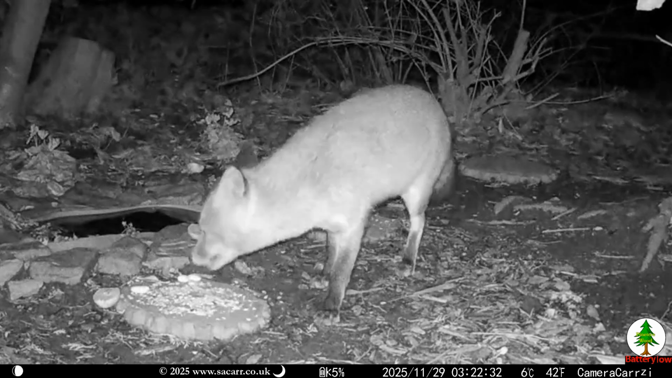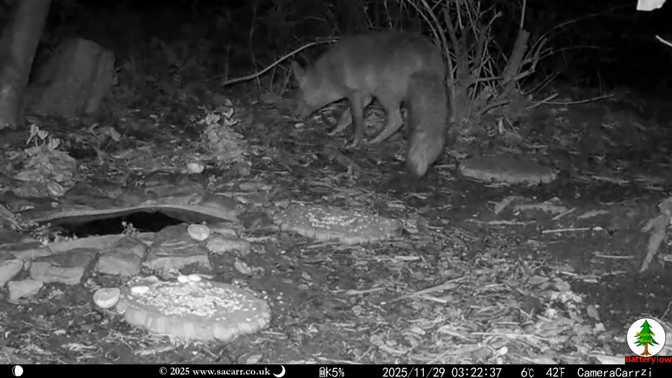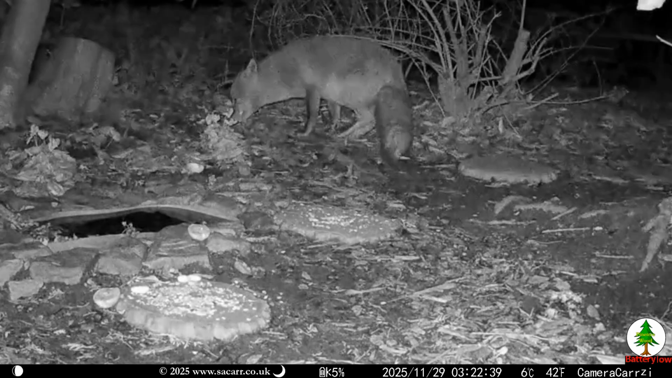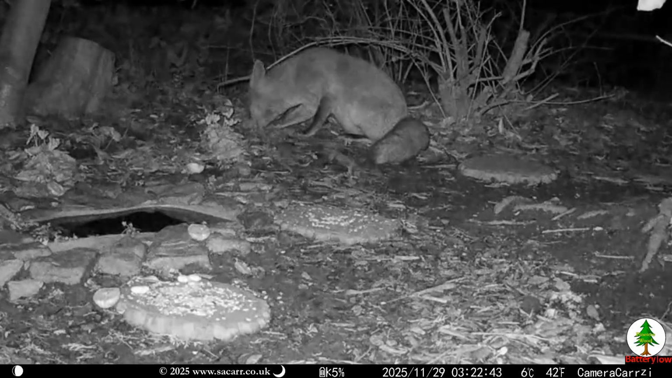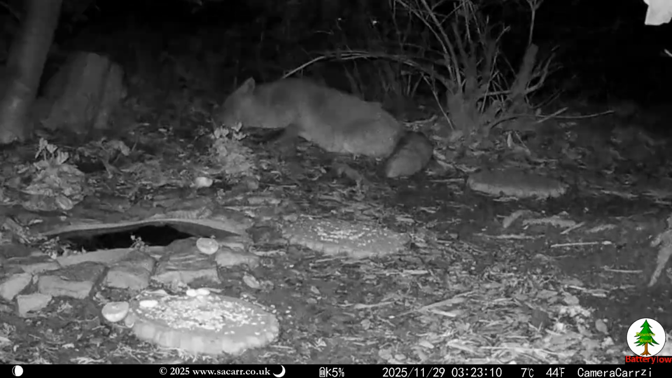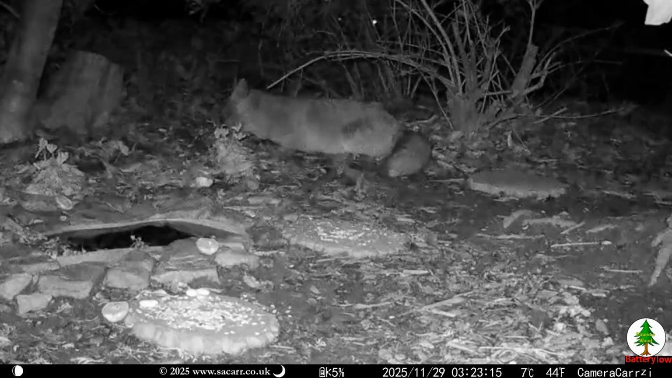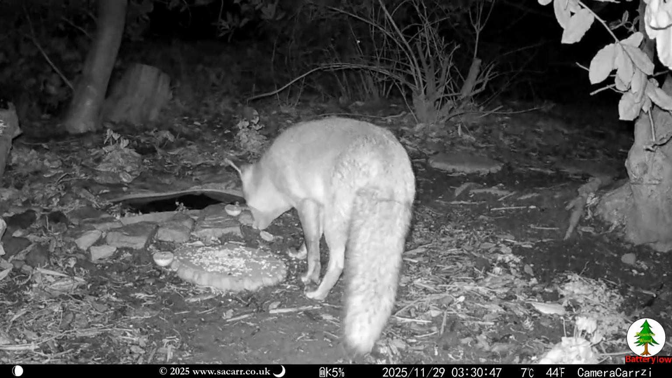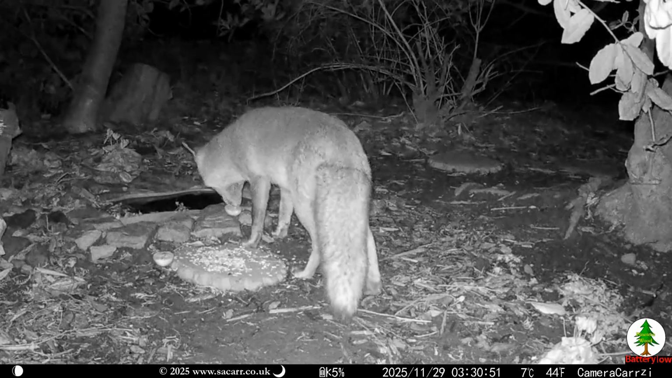The camera was really struggling with the low battery voltage. The AA dry cells had only been in for a week, where they usually last a month or more. I've since bought some rechargeables for the camera. The last fox clip has him fighting with half an apple at 3:30 in the morning.